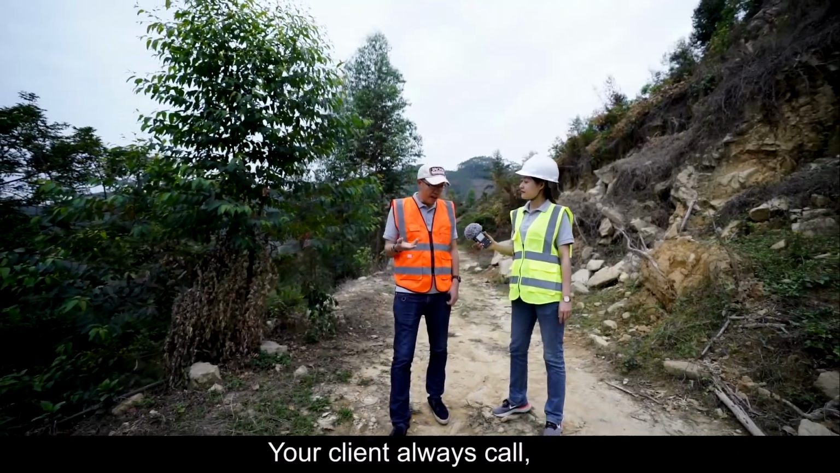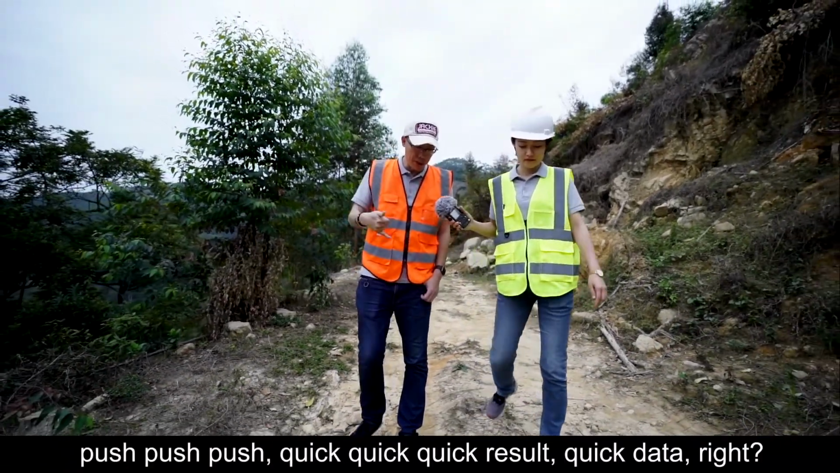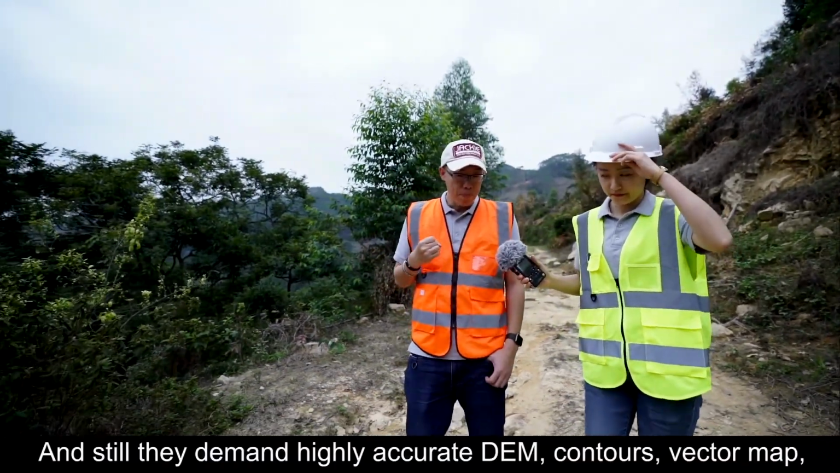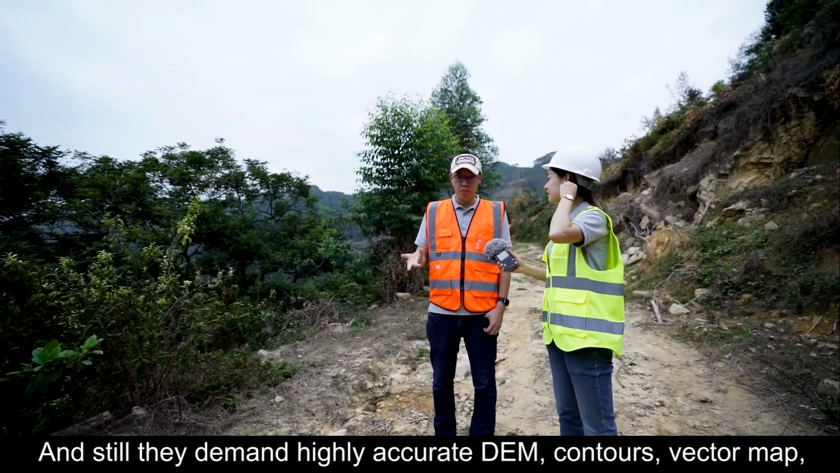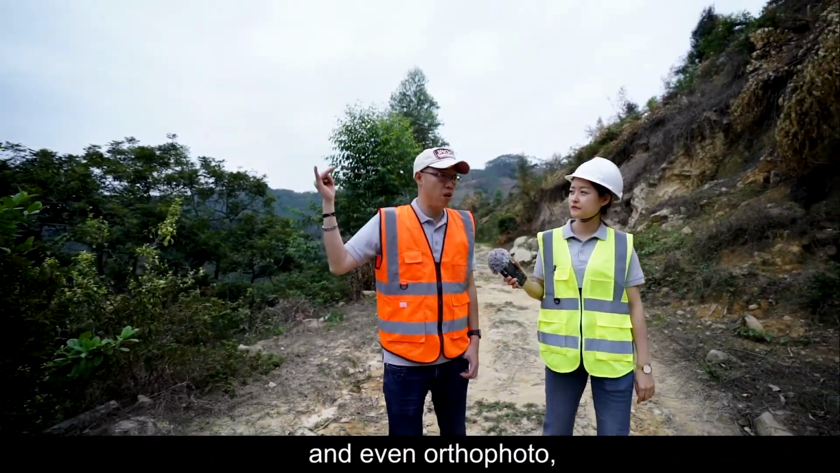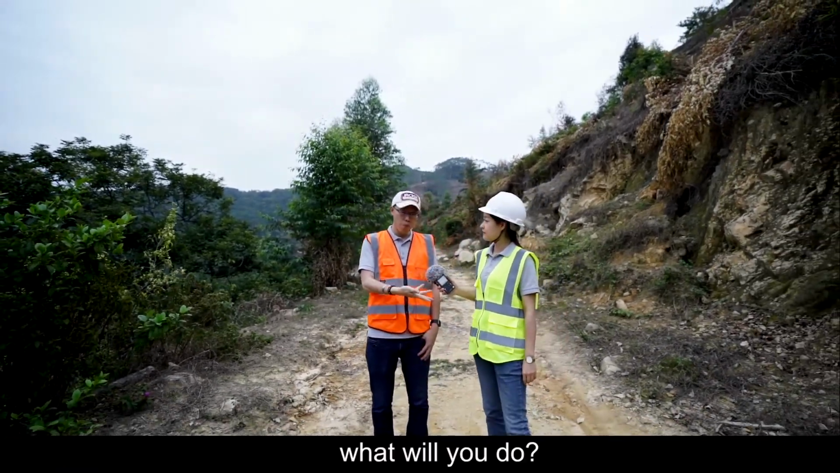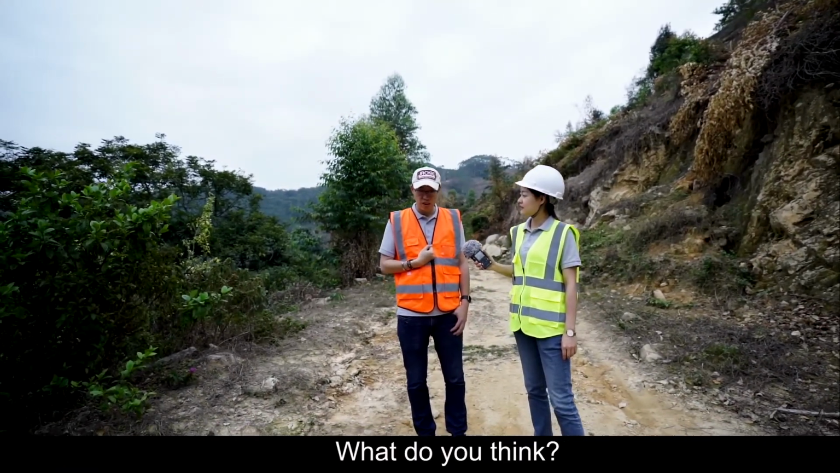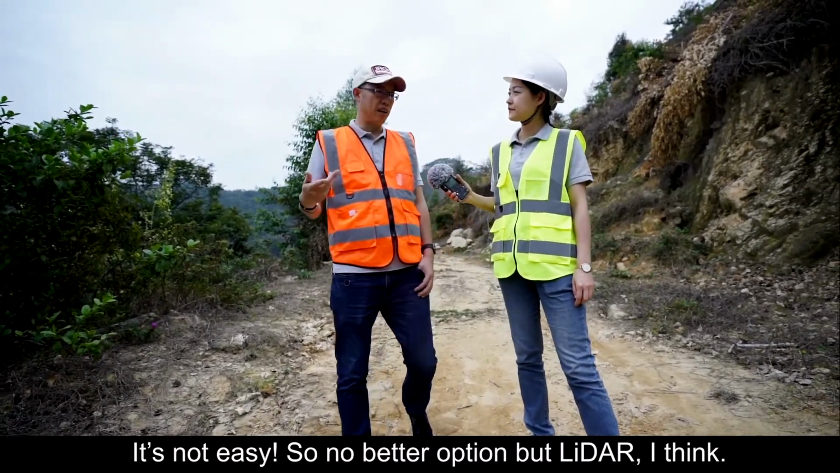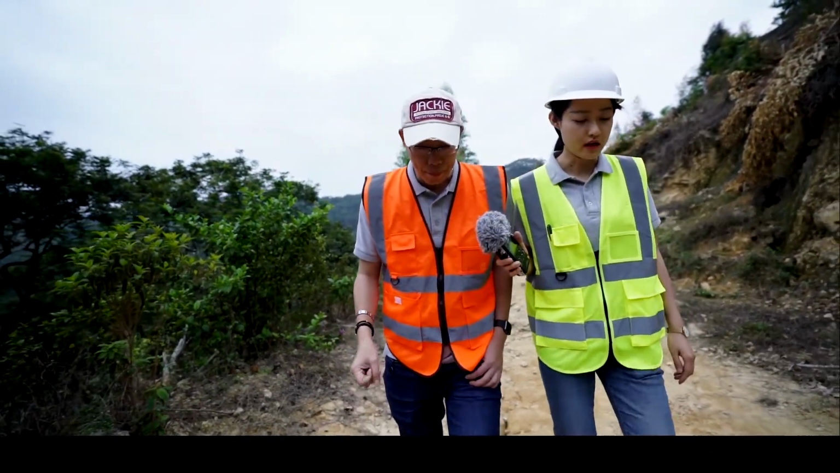And your clients always call and push, quick result, quick data, right? And still they demand highly accurate DEM, contours, vectorized map, and even orthophoto. What will you do? What do you think? It's not easy. So, no better option but LiDAR, I think. You're right.